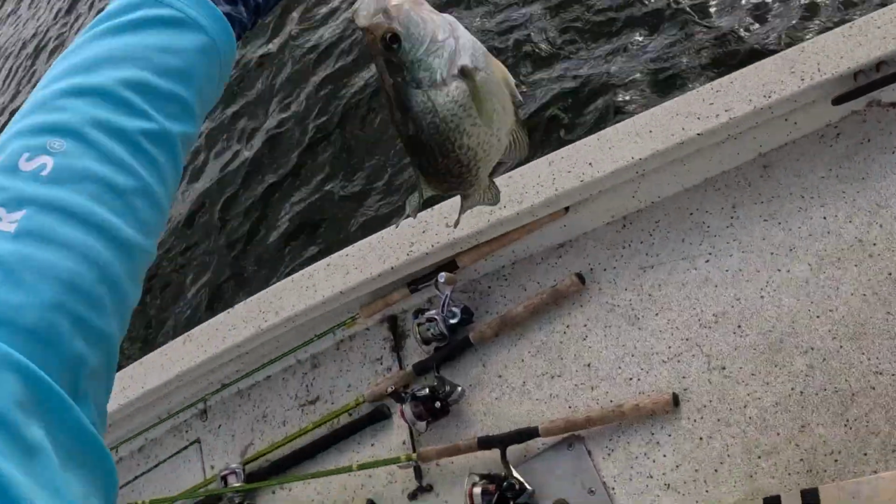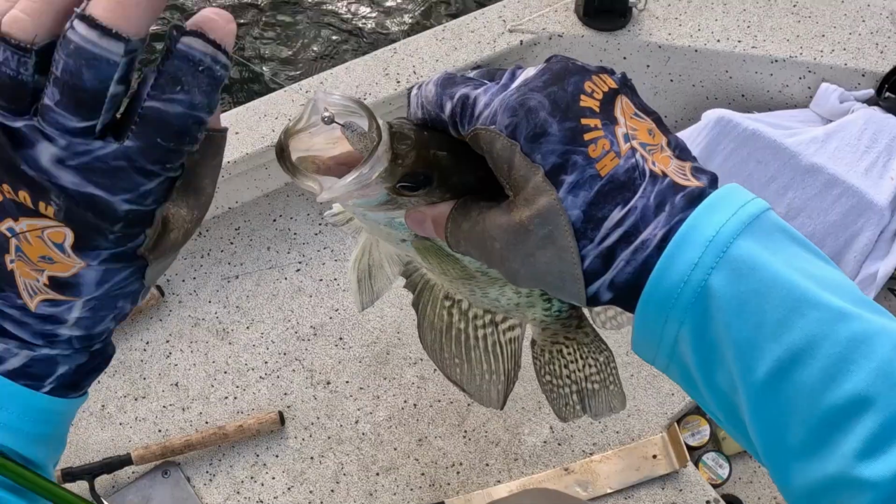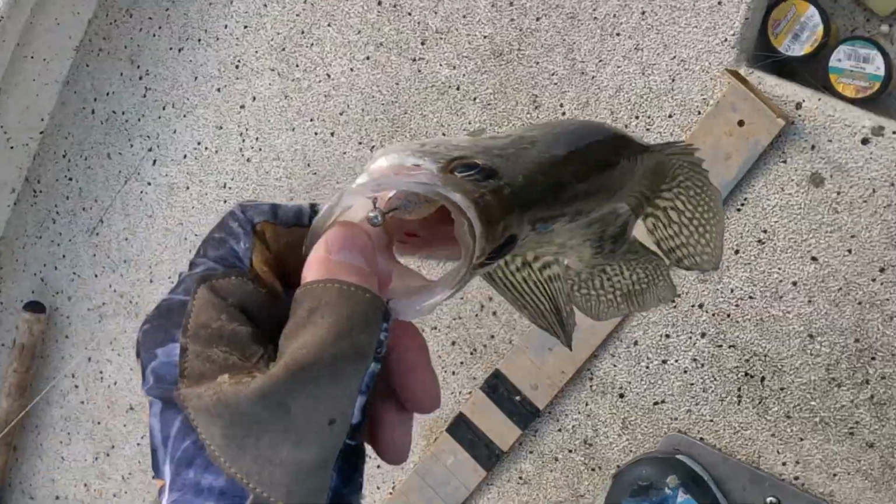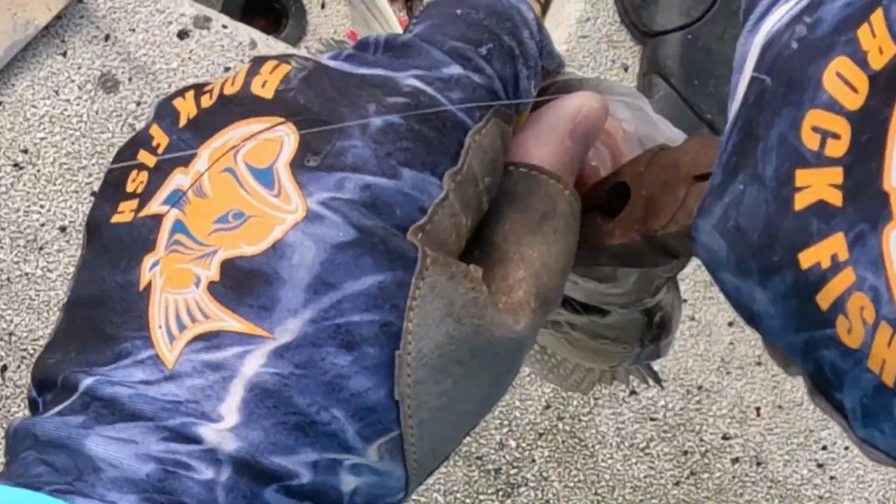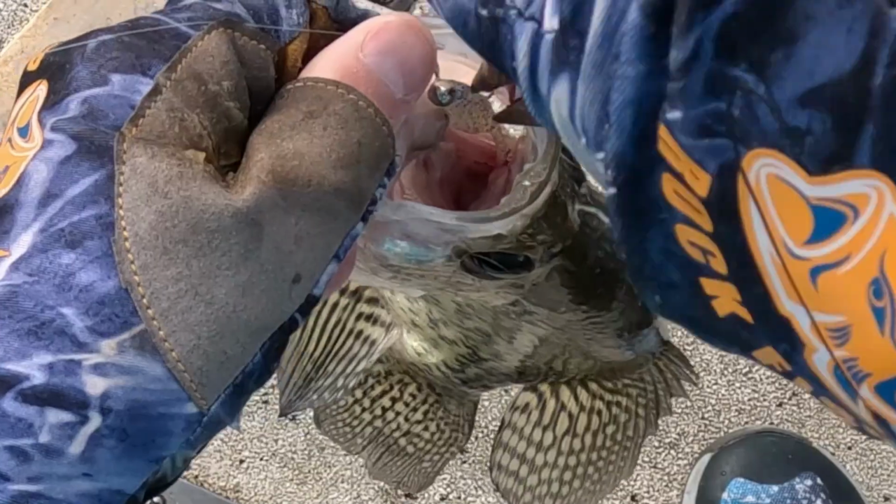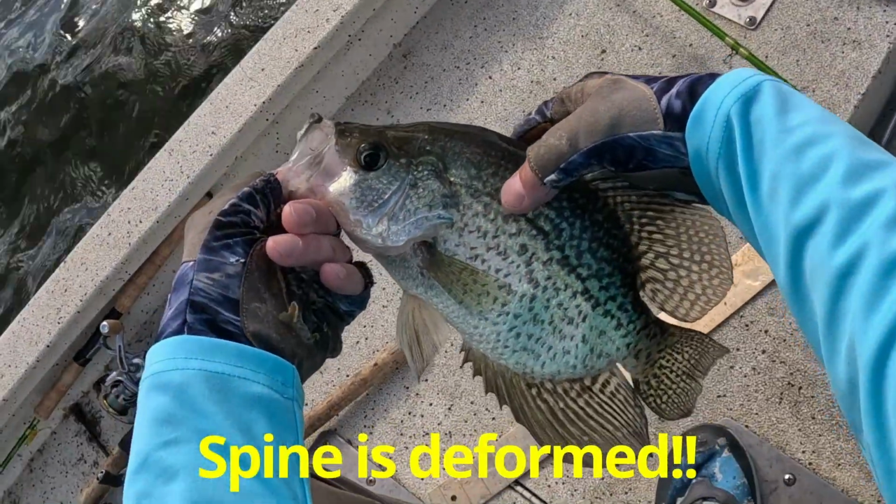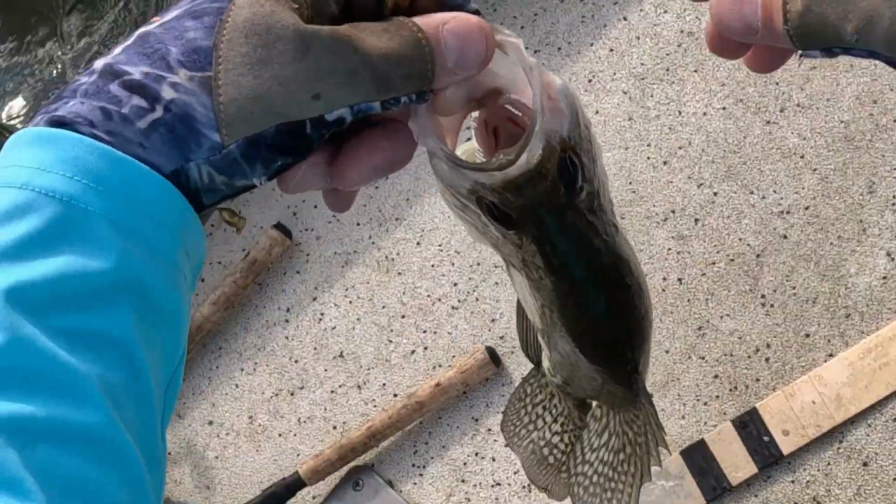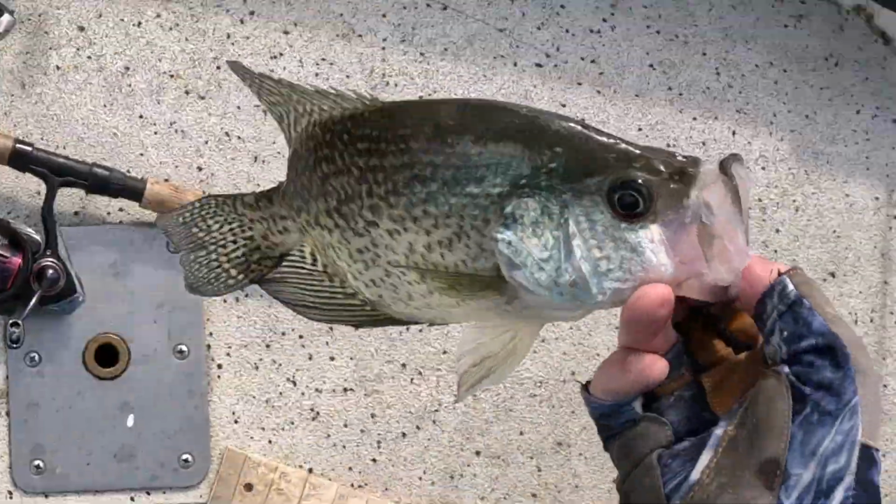This fish was funky looking. It had some kind of a spine deformity. This dude's all humpy looking. Got something wrong with his spine. But I decided to eat him anyway. I guess he'll eat good. That's pretty thick.